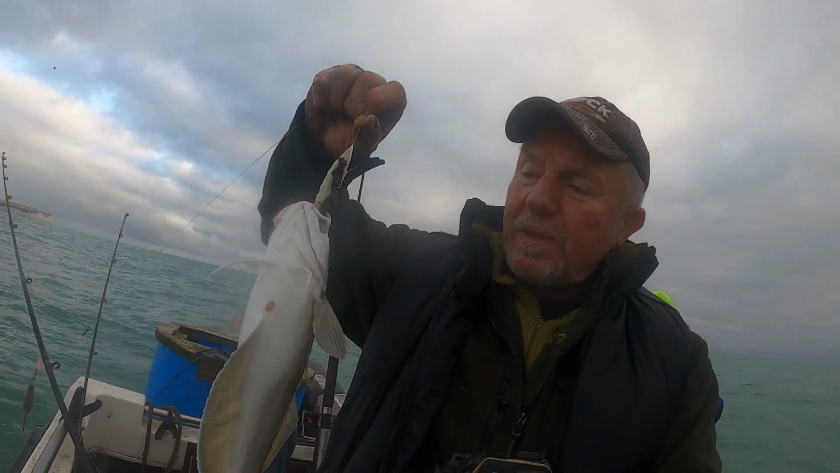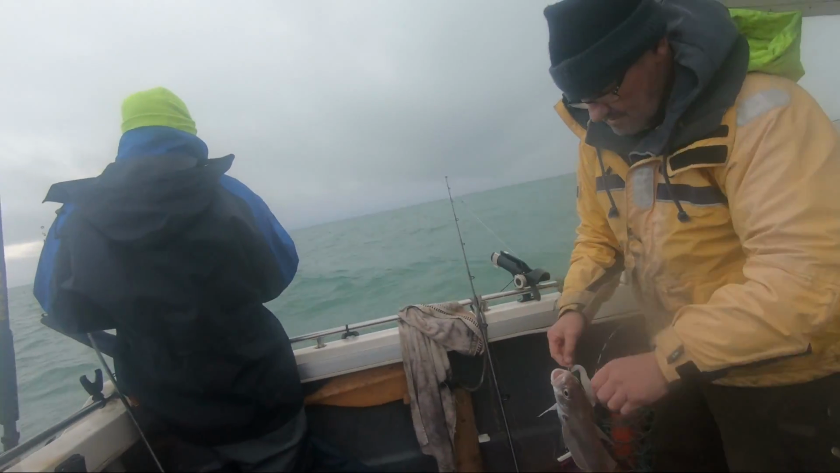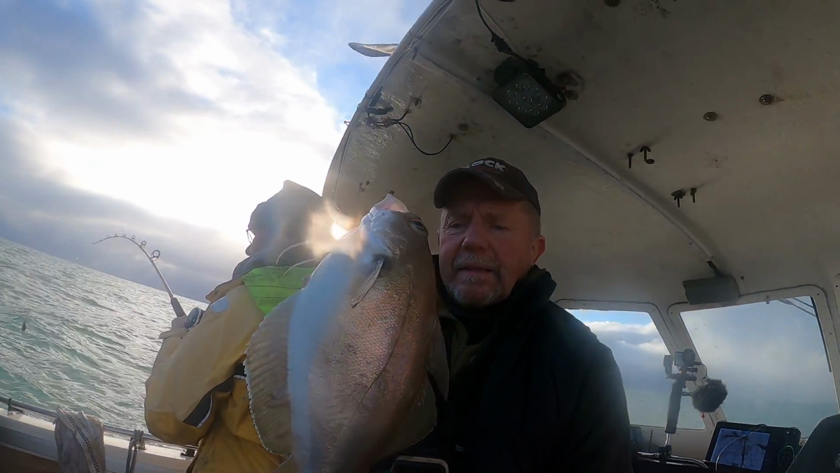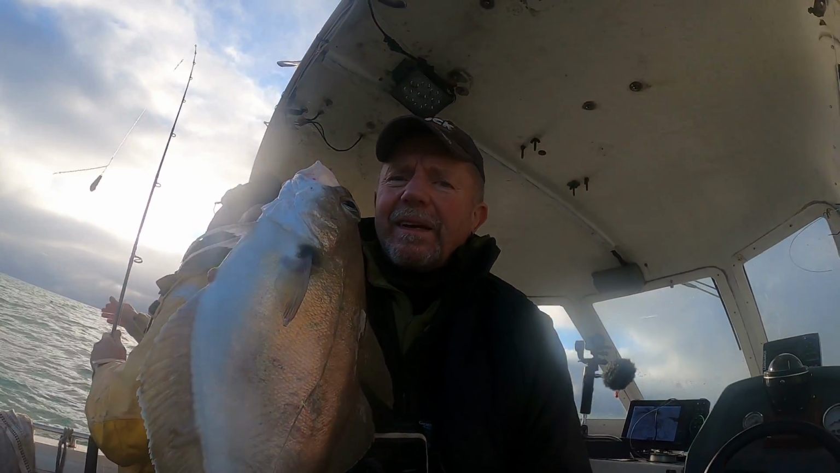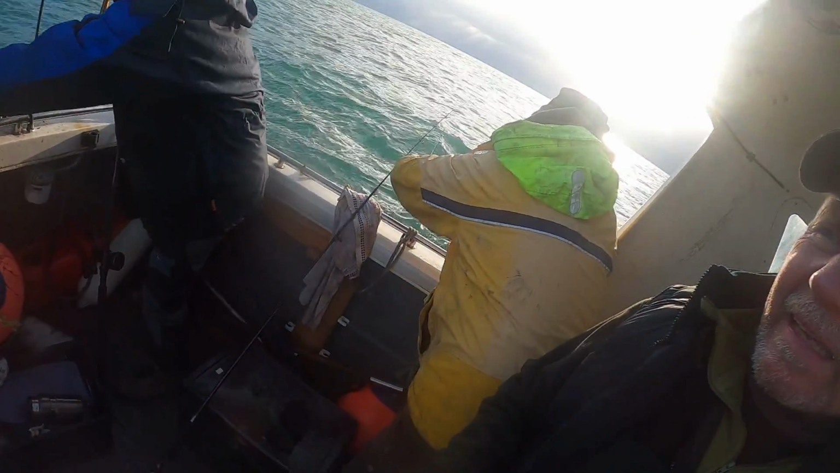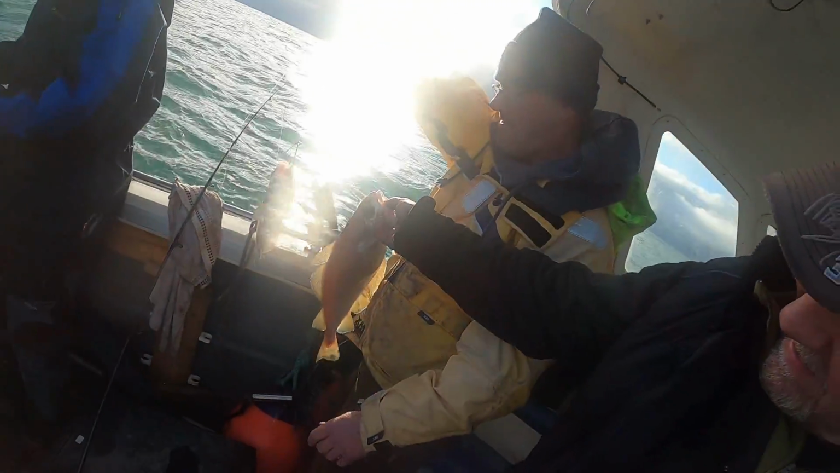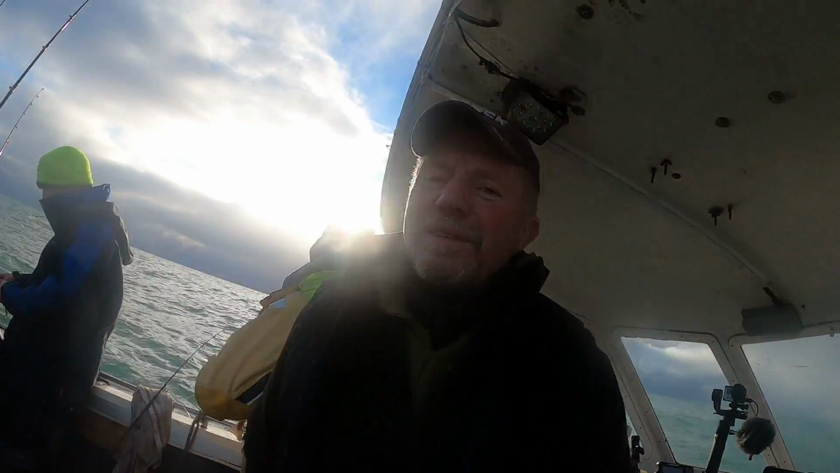Not the target species, but I suppose it's better than catching nothing. Oh yeah, another big Granddaddy pout. That is a pretty damn big pouting by anybody's standards. And here comes another one, another monster pout. Grandma, I got Granddad, you've got Grandma. Granddad's going home, and so is Grandma.